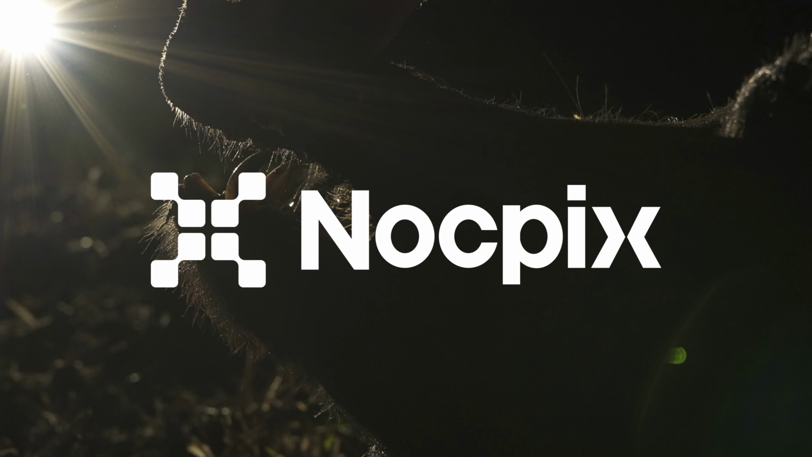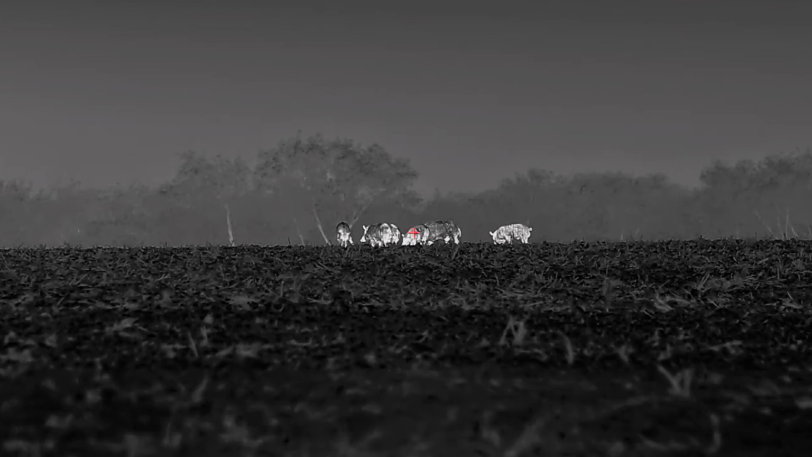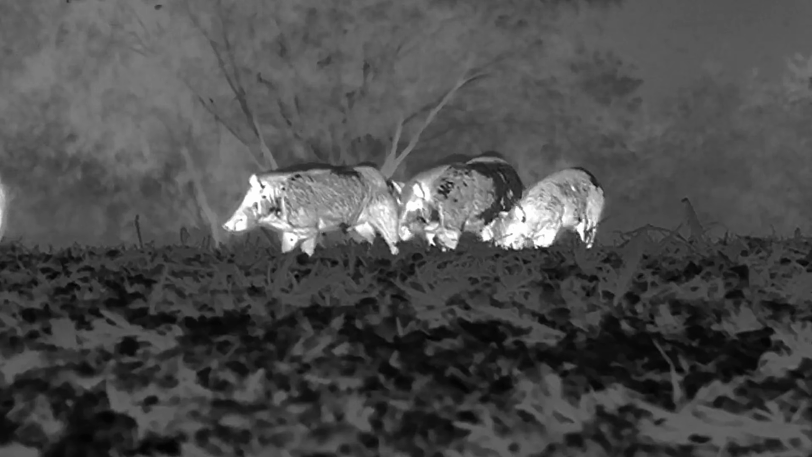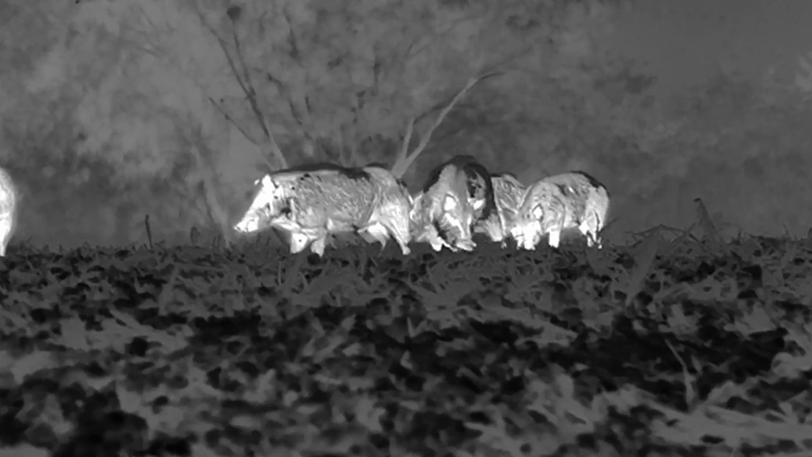Second from the right is yours, Gary? Second from the right. So the one closest to the front. Yeah. On the left is the other big one? Yeah, it's a big boy. Let's let them get good and clear. I don't think they're going nowhere. No. Is that both of them right there? Mm-hmm. Second one got his head down. Yeah.